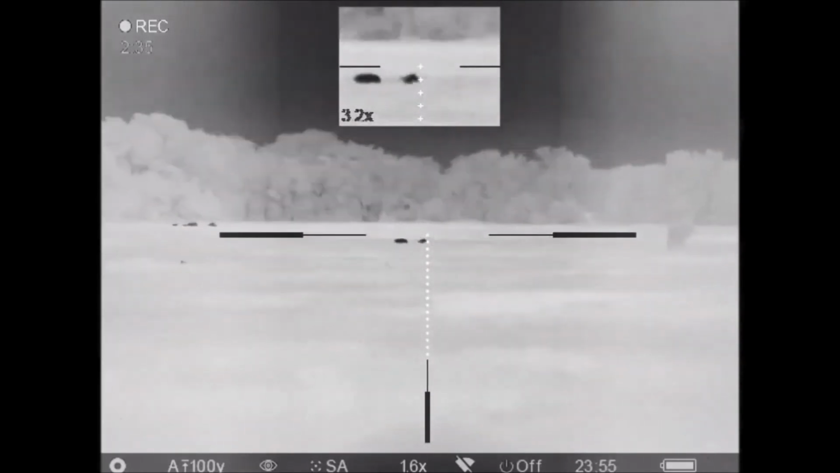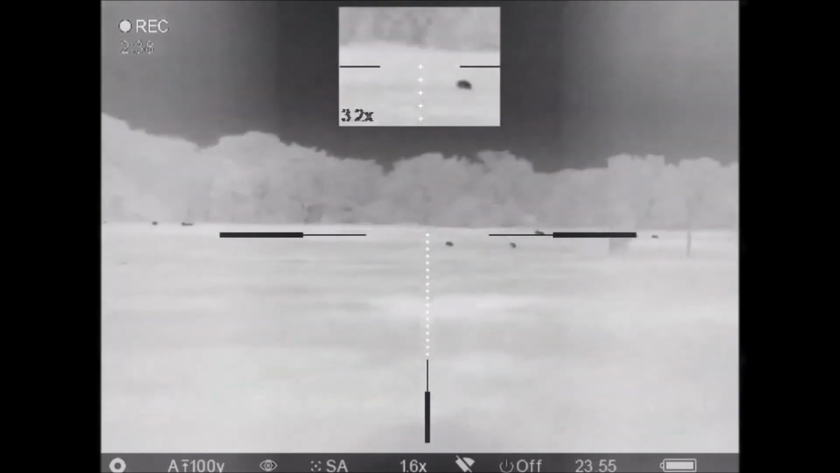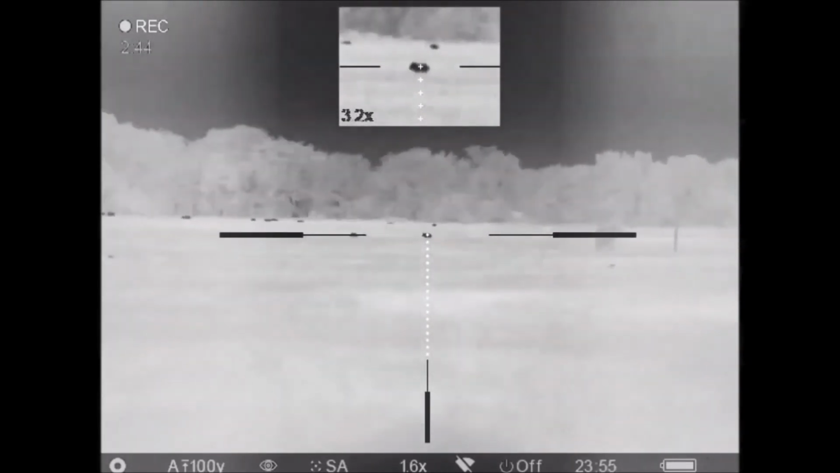These next two hogs gave me a lot of problems. They're at about 250 yards here. Both ended up being wounded, but only one did I manage to drop in the pasture.